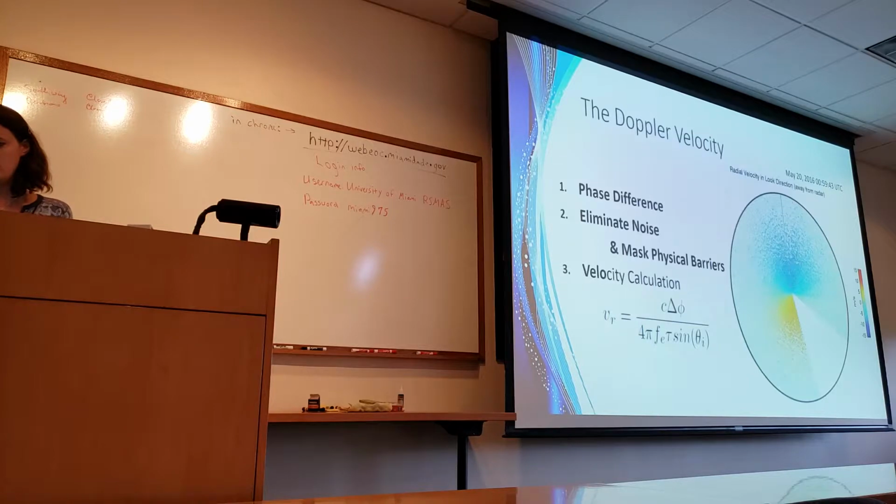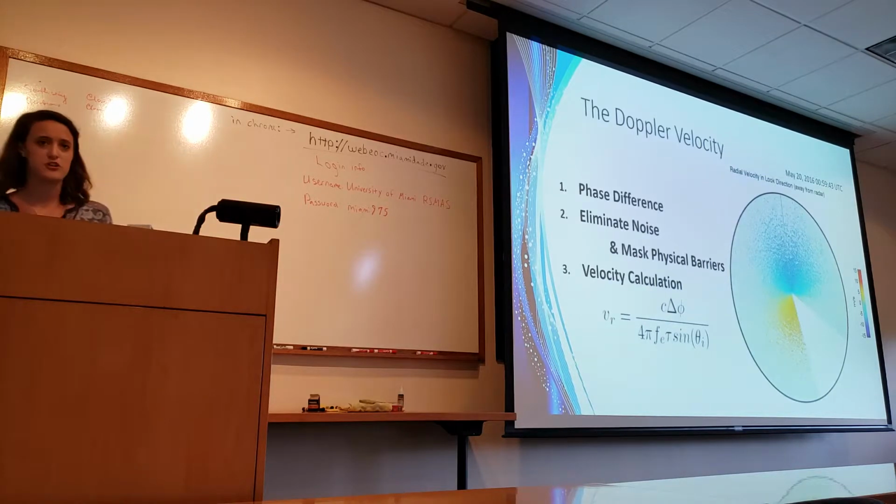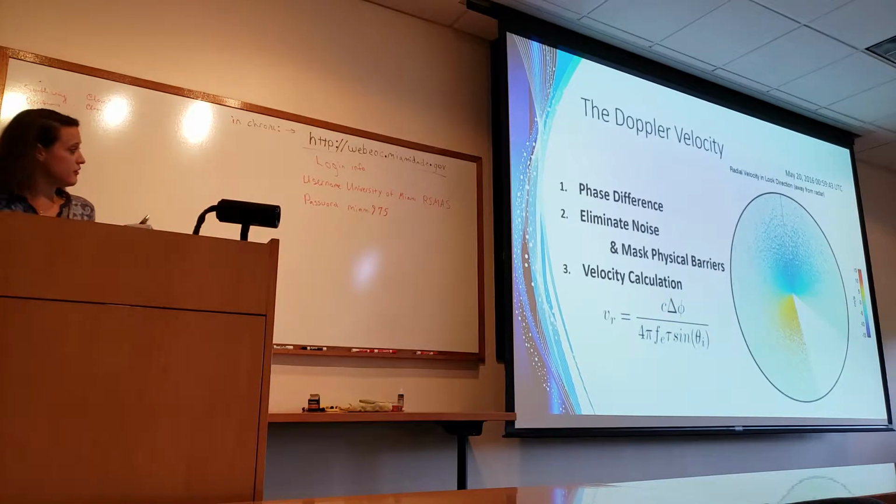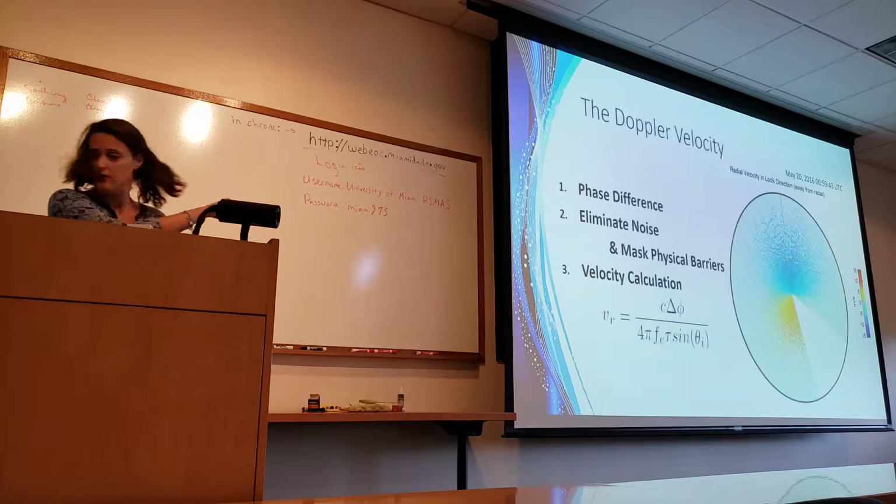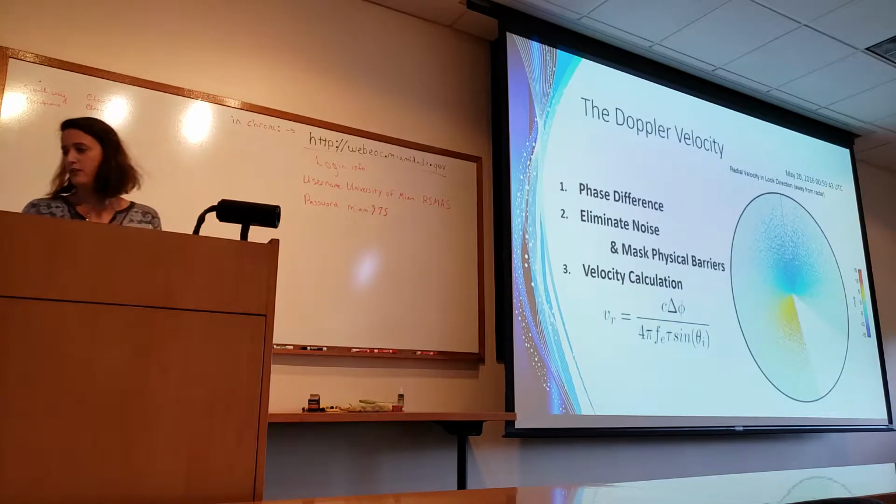The next thing we do is a velocity calculation using this formula, which is based upon the radar geometry and some parameters of the radar itself. Then we have the Doppler velocity, which is radial in each look. So in this area right here, it's going at negative 10 meters per second in look direction. So this is going this way, here's going this way.